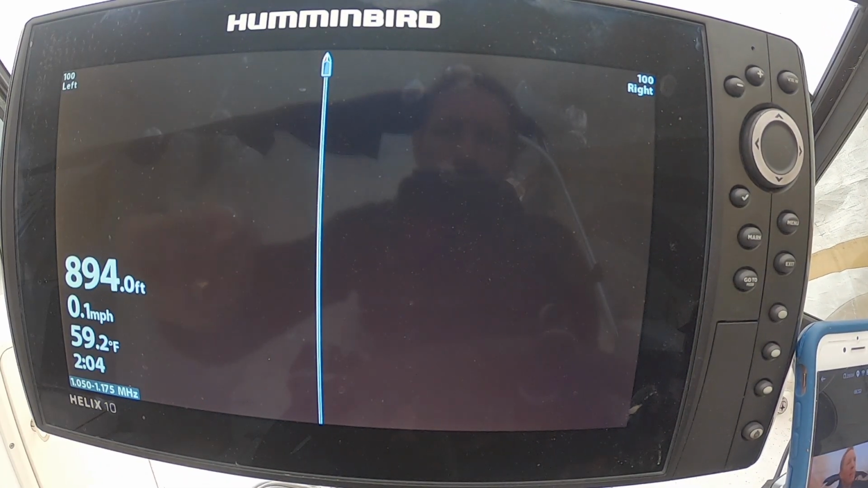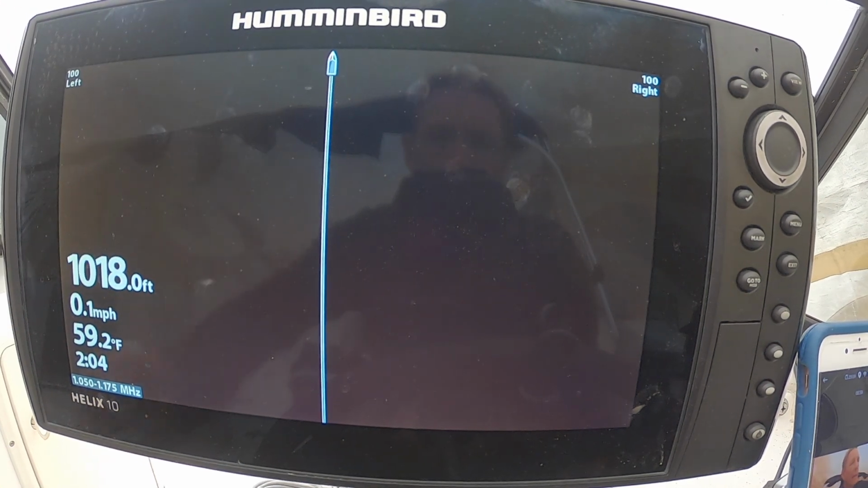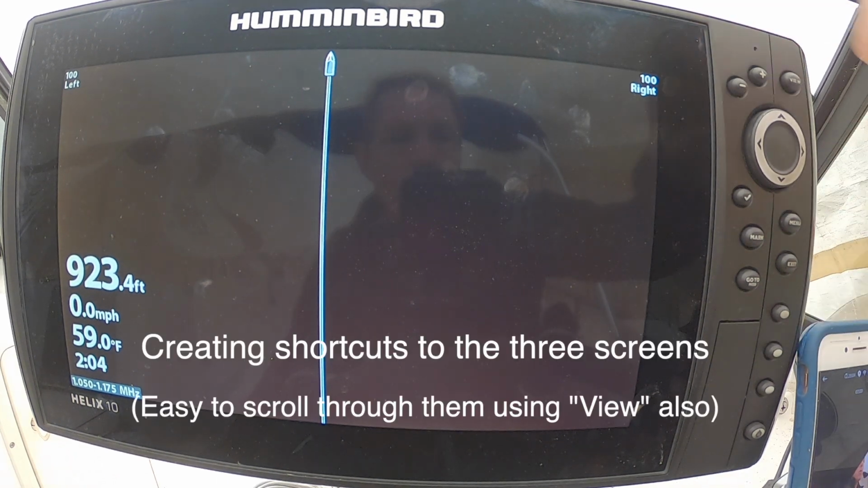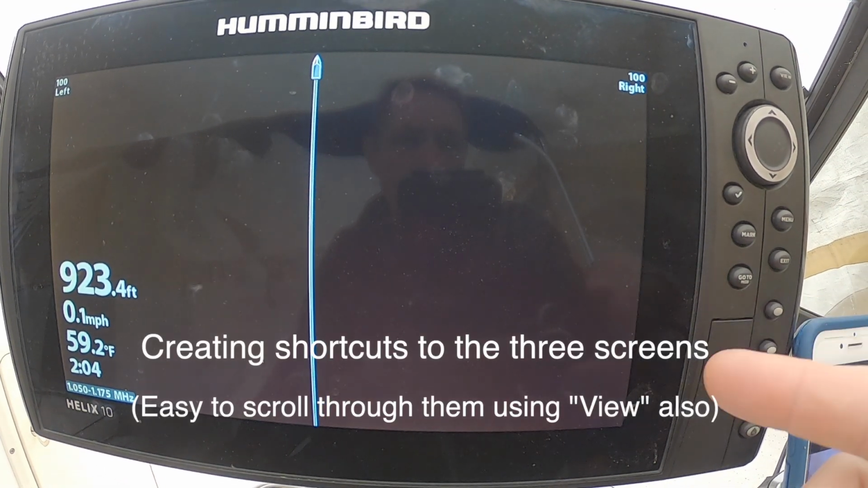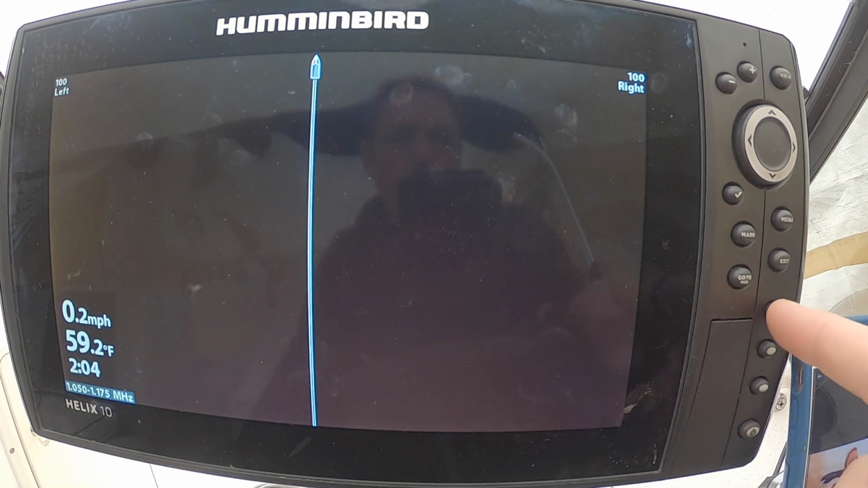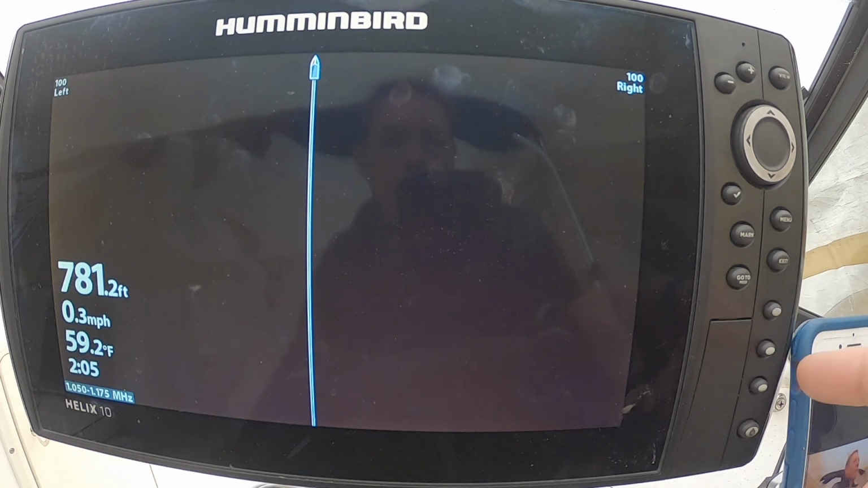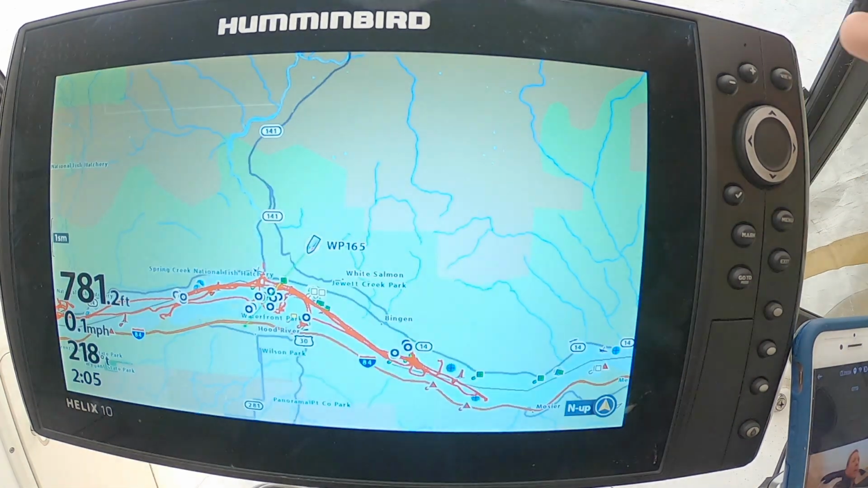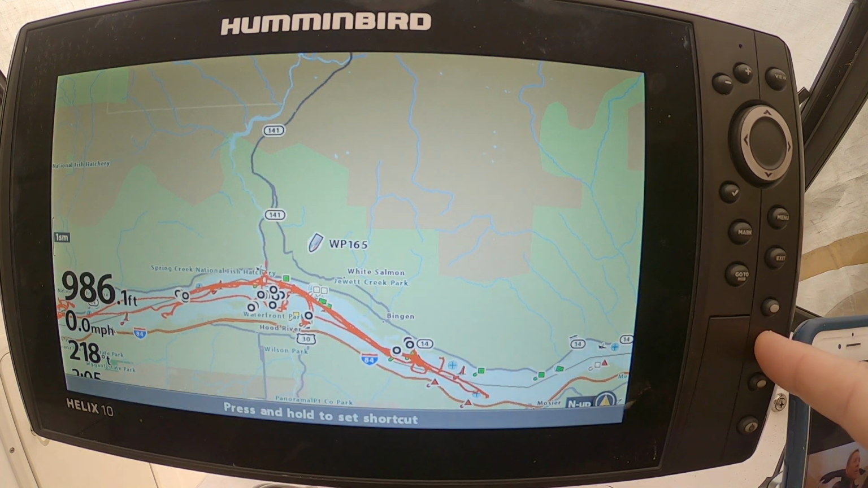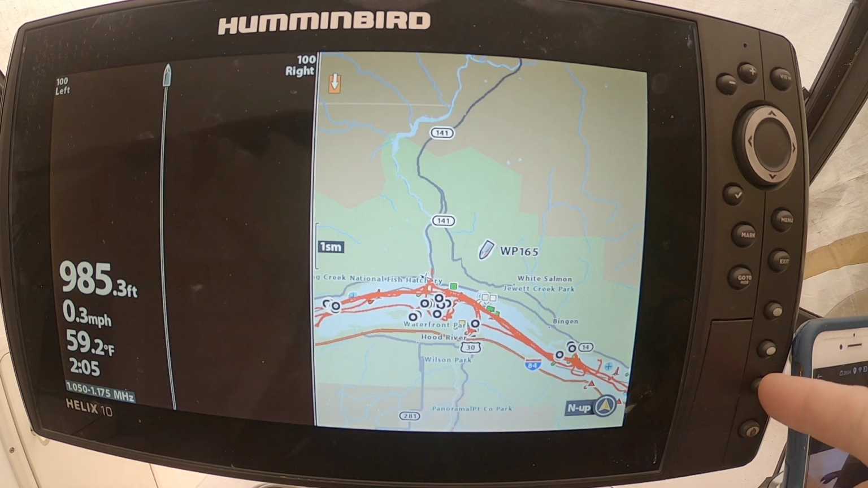side imager. You're not seeing anything now because I'm not in the water. That's fine. Now what I'm going to do is save this. There are 3 buttons on the side here. They're not numbered, they're just 3 buttons. The first one, I'm going to hold it in and set that. There it is, shortcut saved. Next, I'm going to go to my next view, which is my nav page. I'm going to do the same for the second, hold it. And then I'm going to go to the third one and hold the third button.